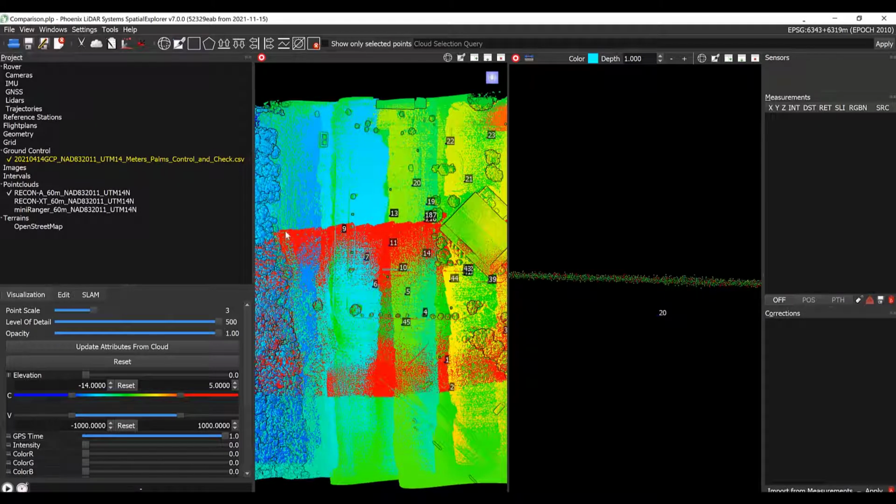So where we can see the edges of this perpendicular flight line where the red points are above all of the other flight lines, that's some indication that the relative accuracy might not be spot on there, or there might be something else going on. Let's take a cross section and get a little bit of a closer look.